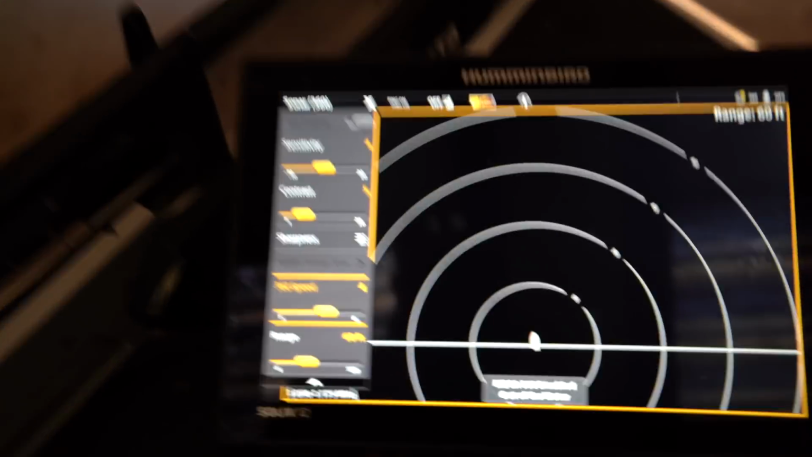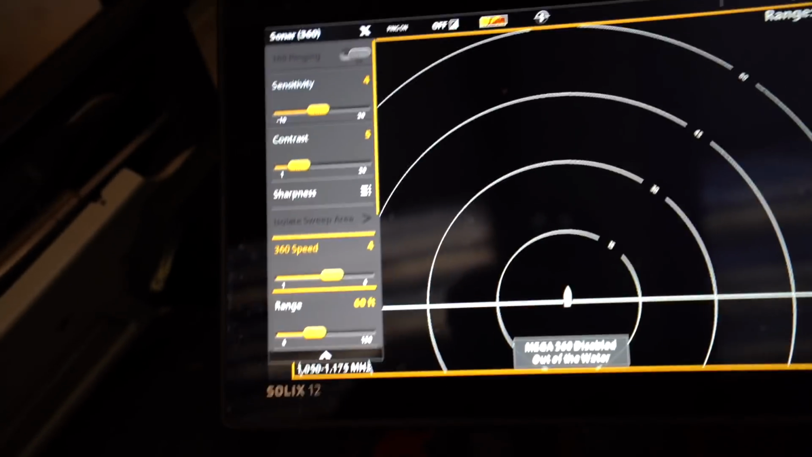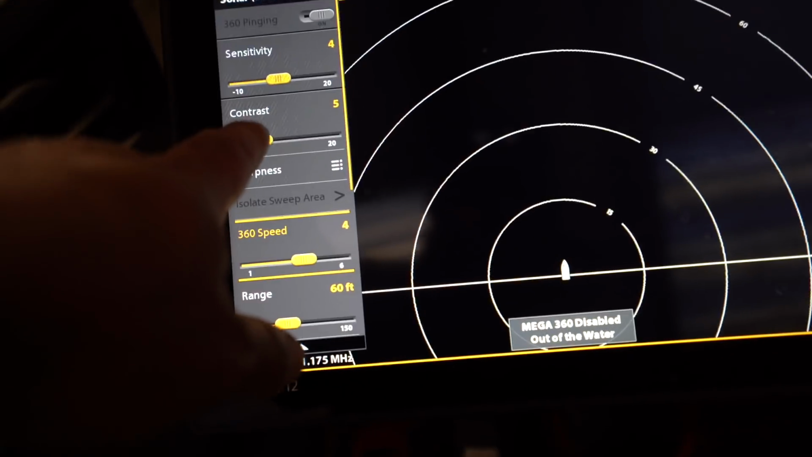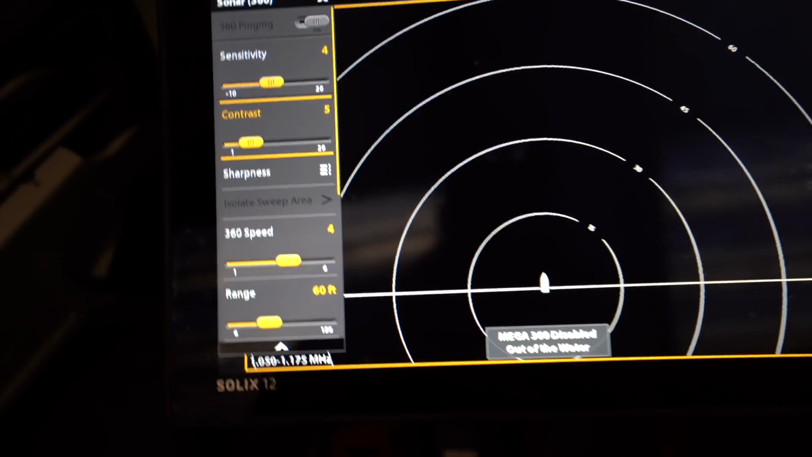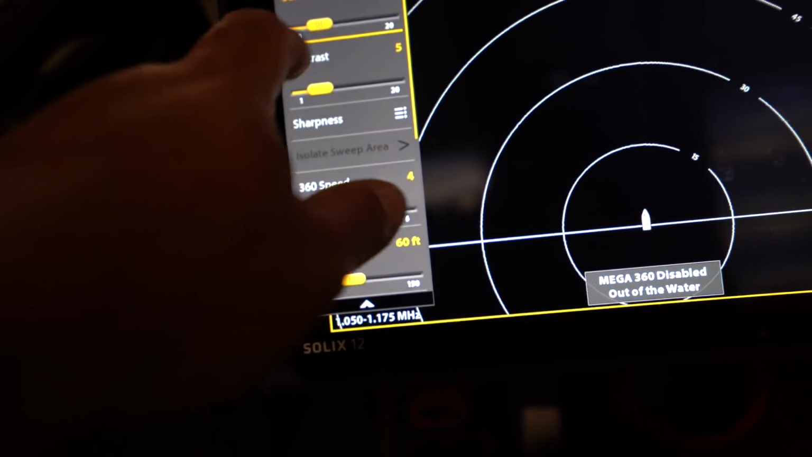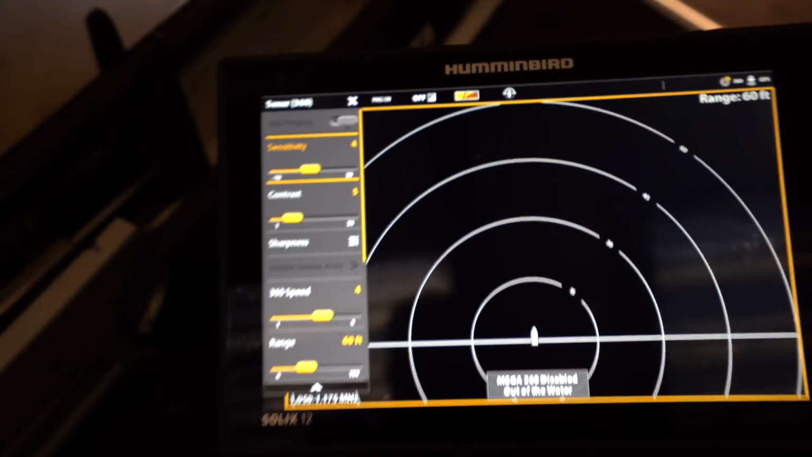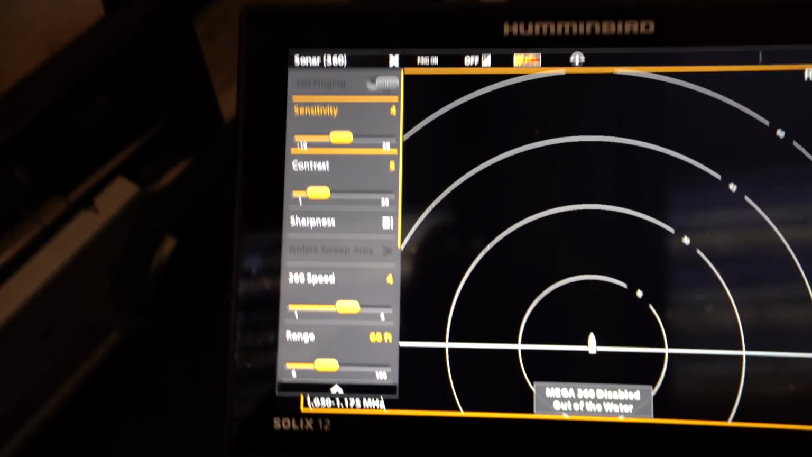And then up here, it looks like we've also got sensitivity and contrast settings, which you played with a little bit today as well. So all the adjustments that you need to make. So for contrast, you just click that box, and then you can utilize that same knob to adjust that. Sensitivity, same thing, which I just knocked it down to -2, and I believe it was on 4.